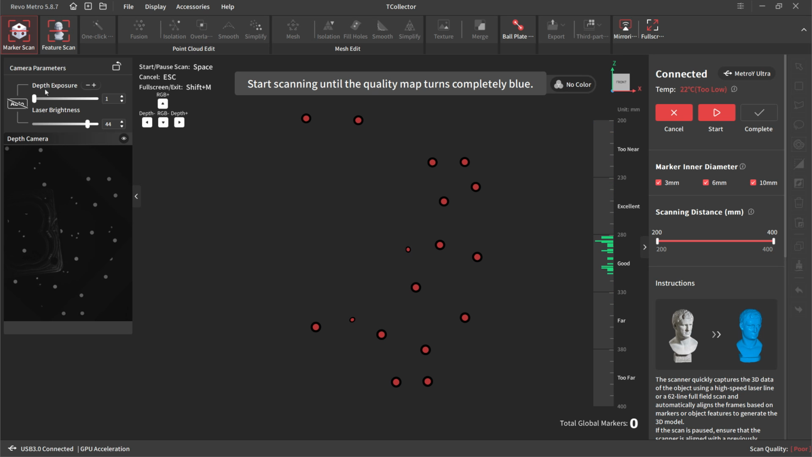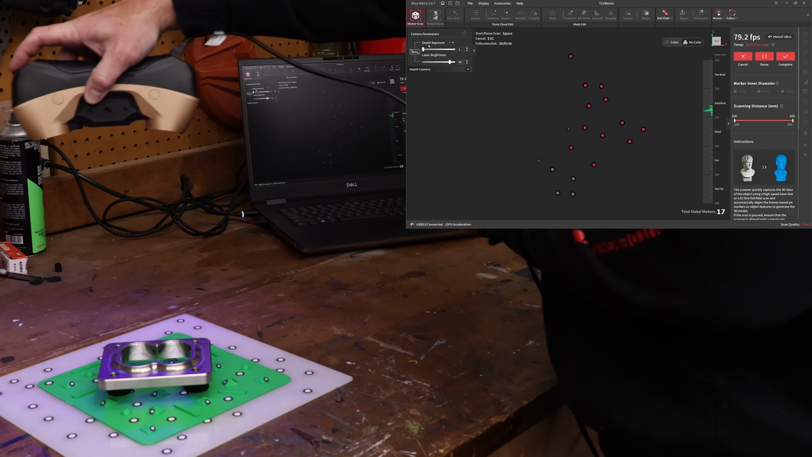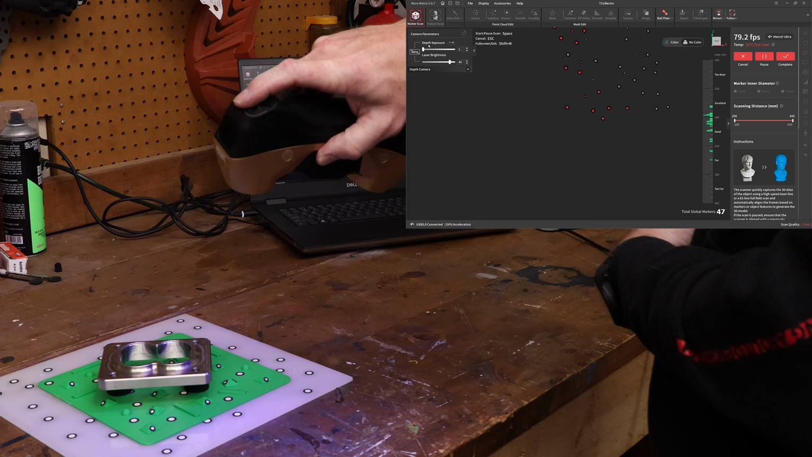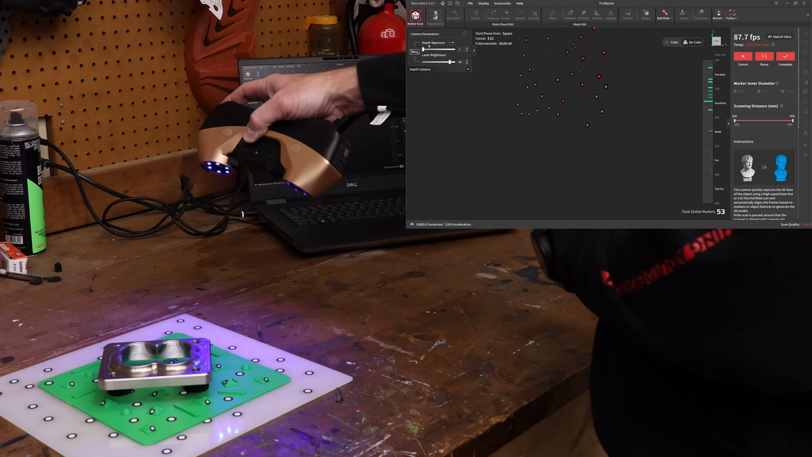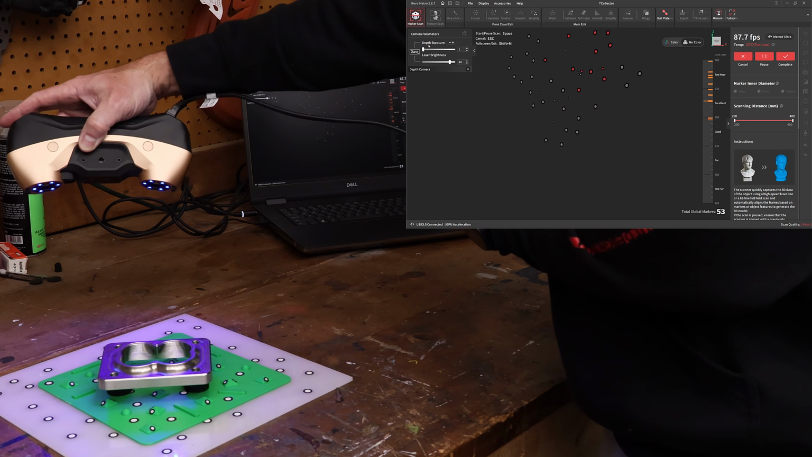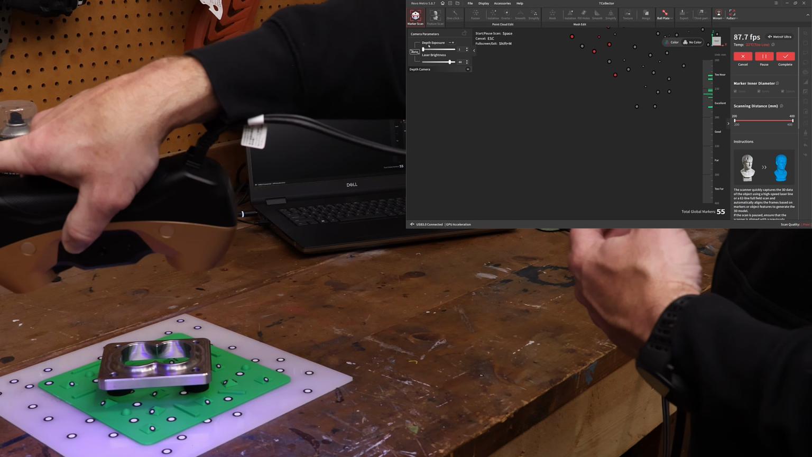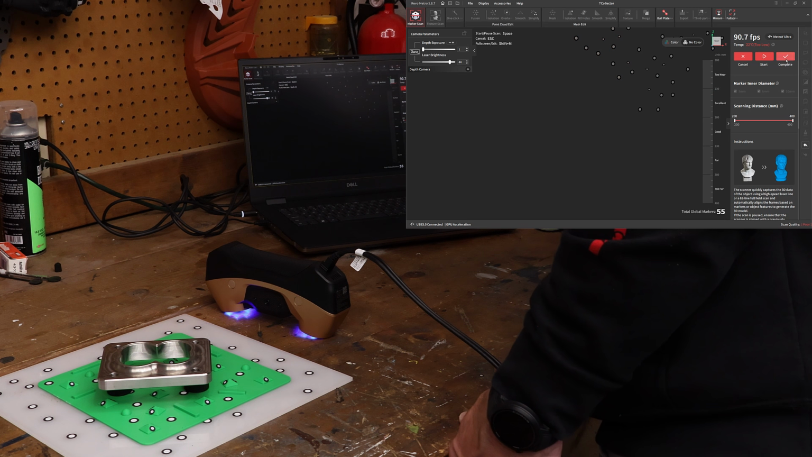So with this, all we're doing is we're picking up the markers. So we'll start, we'll hit play. We'll just move around until we get all the markers. Again, you do want to be mindful of the distance. Rotate the scanner around, so if you need to get any of the little pyramids. And once you feel like you have all the marker dots, hit play again to pause it. And then we're going to select complete.